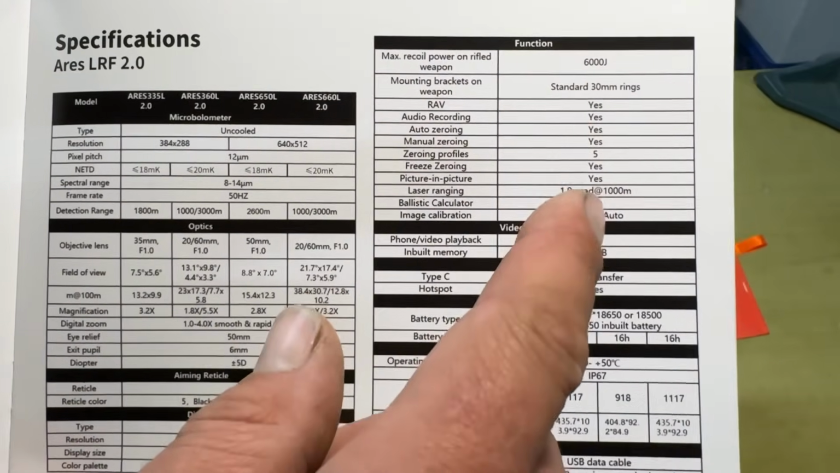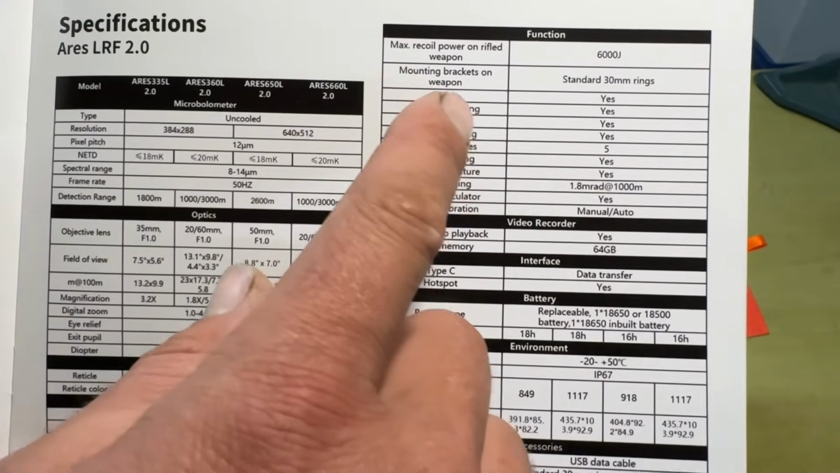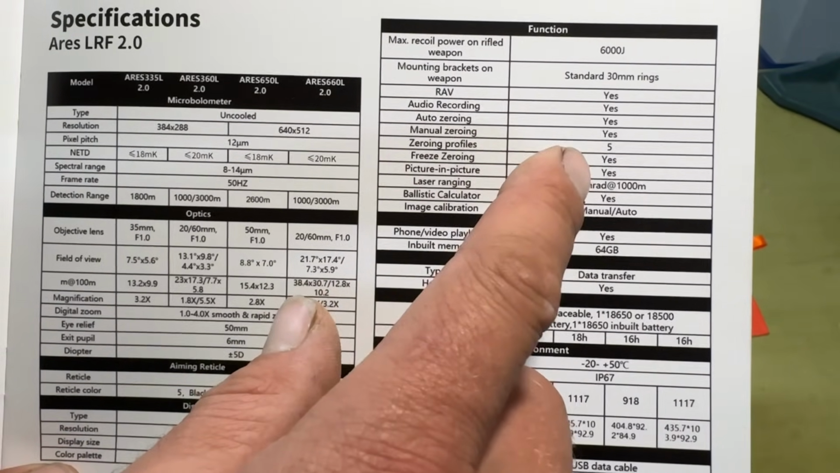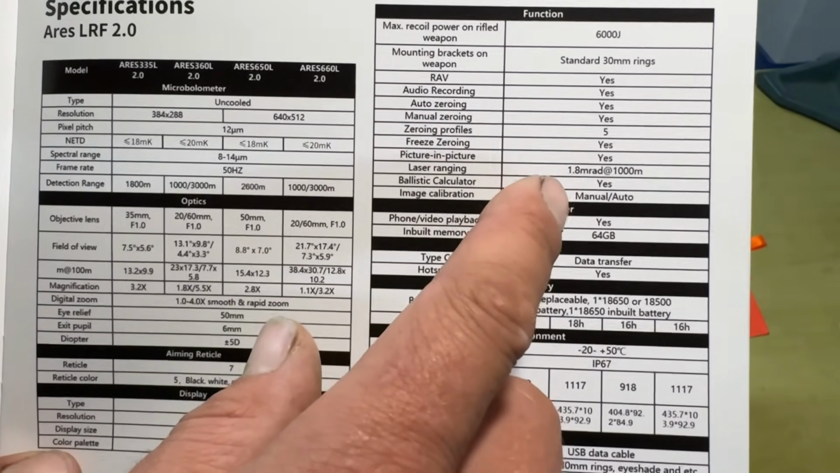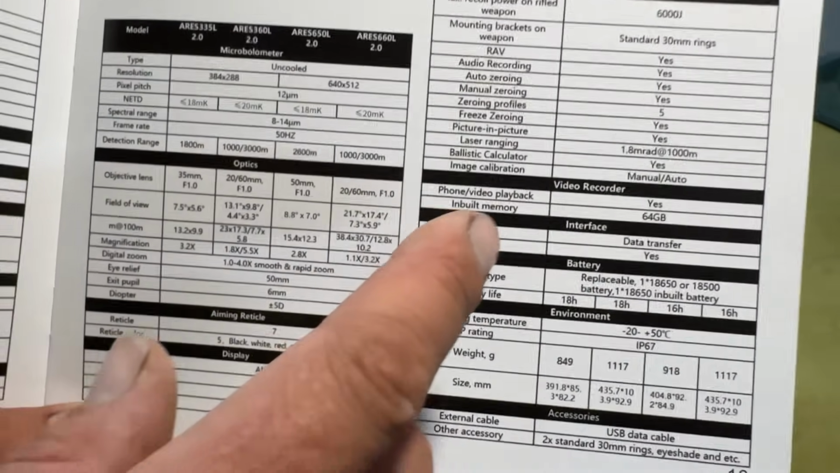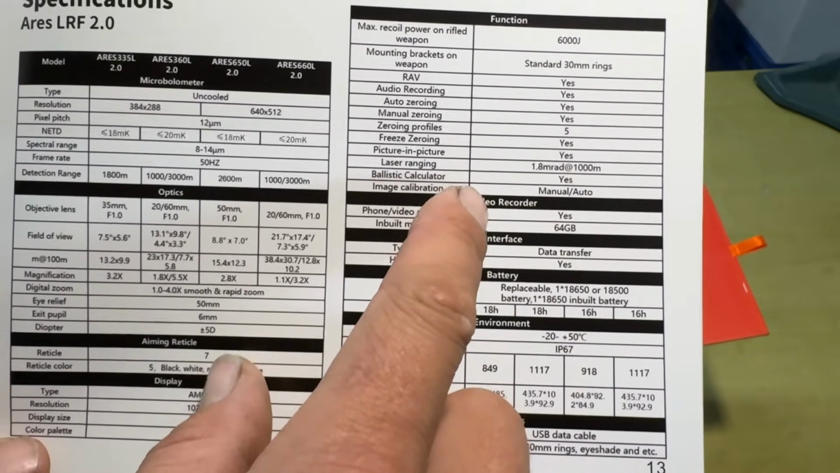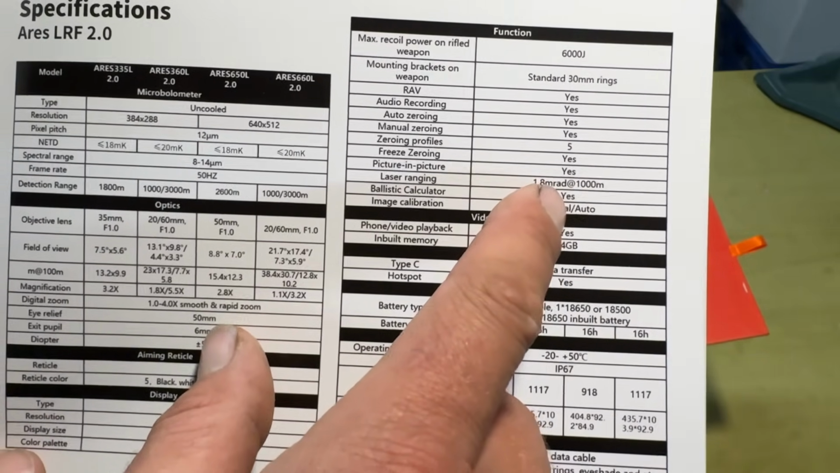It takes 30mm rings. It's got audio recording and video recording. The audio recording isn't very good quality, so I'll show you a bit of that later. It's got the ballistic calculator in it with a 1000-meter laser rangefinder.